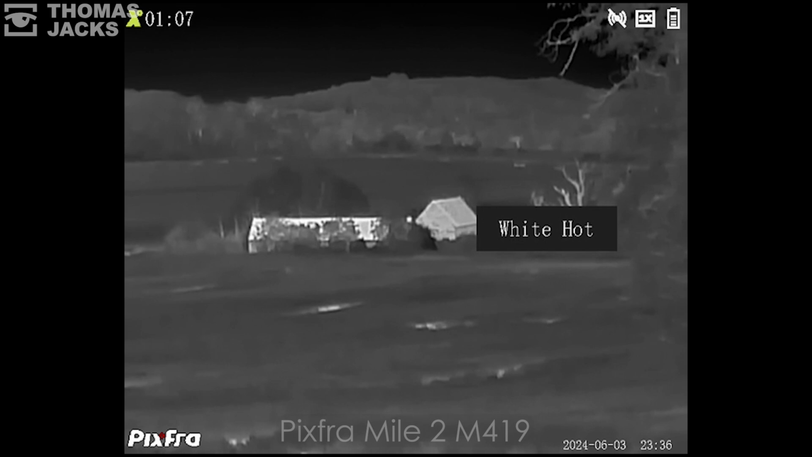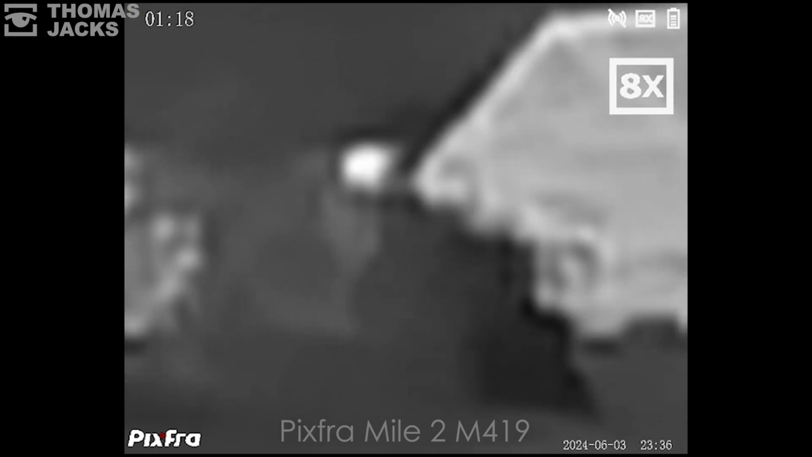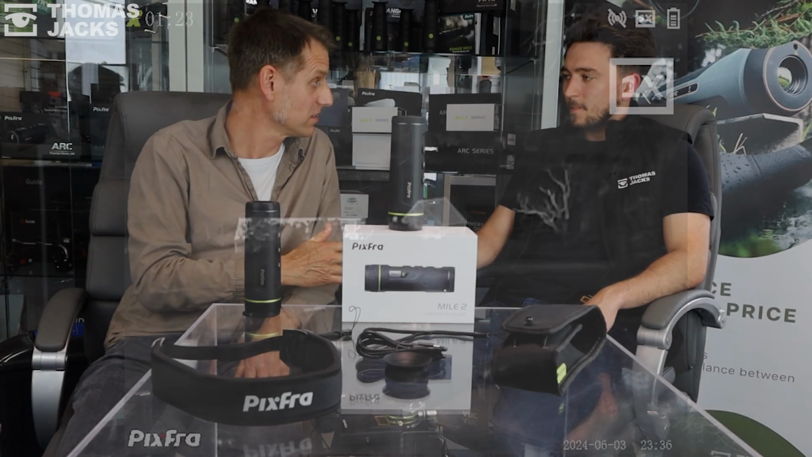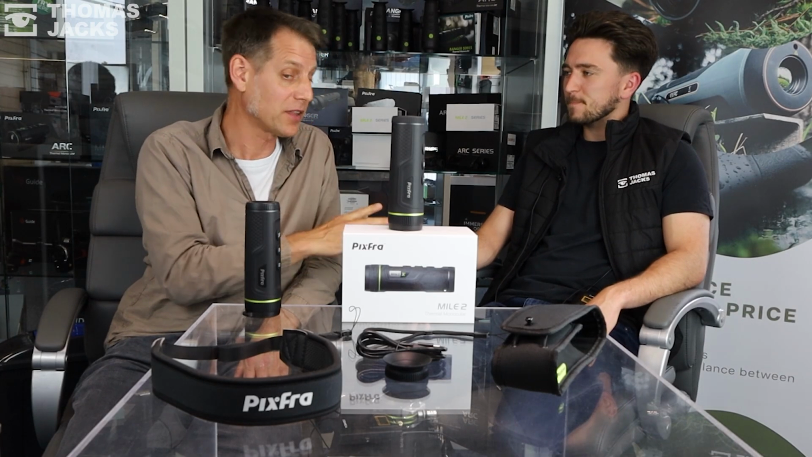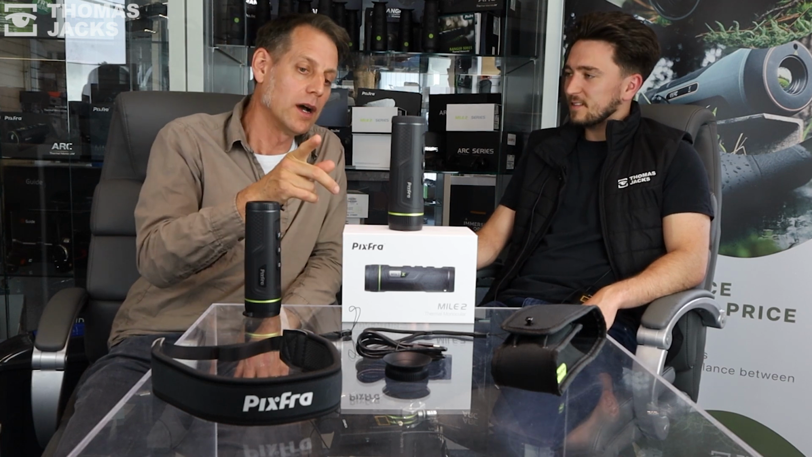Brilliant. And here it is. There you go. And like all the Mile 2s, they all have digital magnification, which will magnify the base magnification by a factor of 8. So that's the through the lens footage, and for $869.95, that's astonishing. I can see why that's one of your favourites, or that is your favourite.